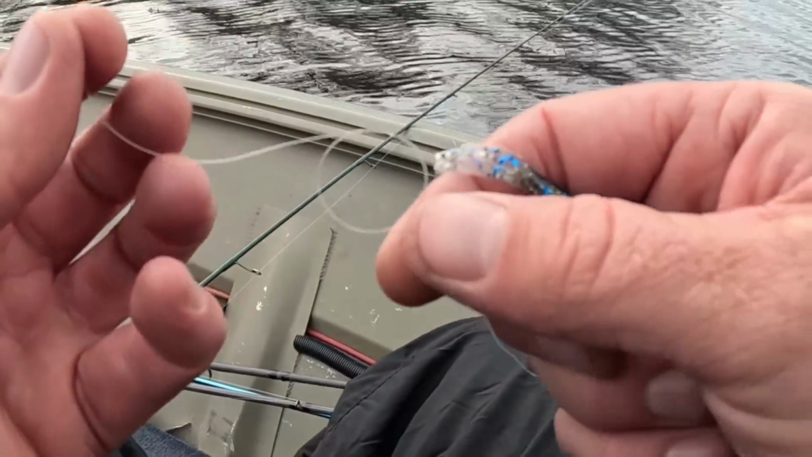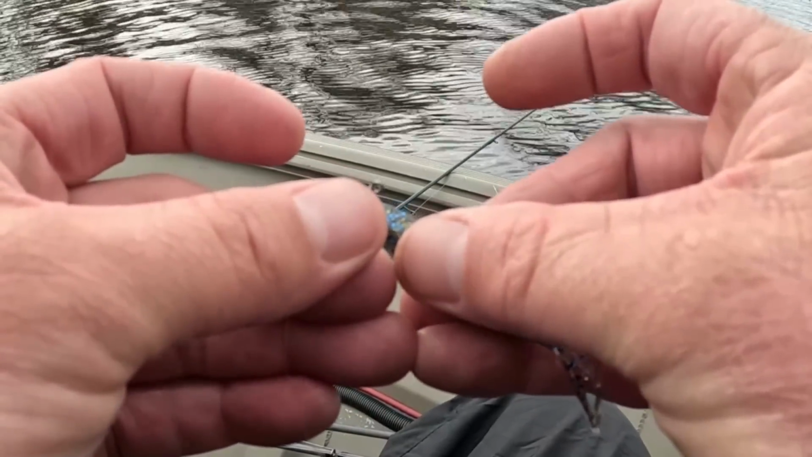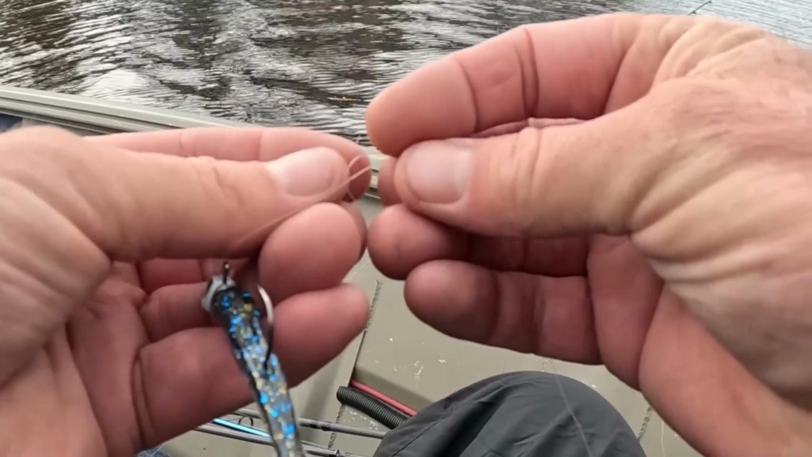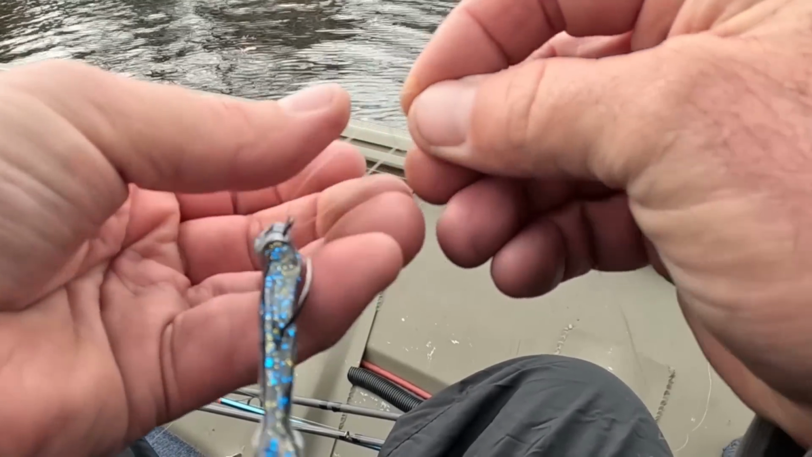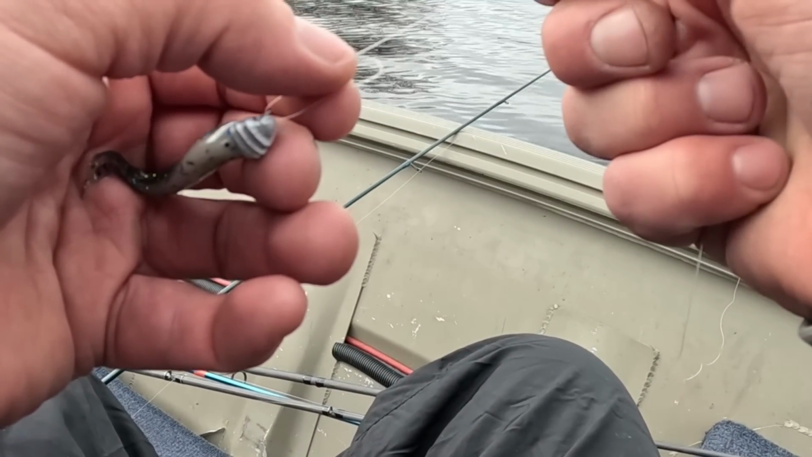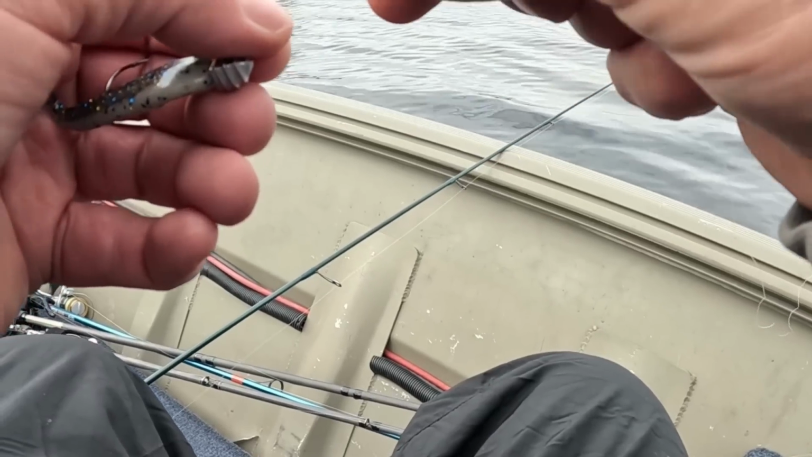Tying this little loop knot. So you just tie an overhand knot. And you just come through the eye, if you can see it. And come back through your loop. Just wrap it around like 5 times.